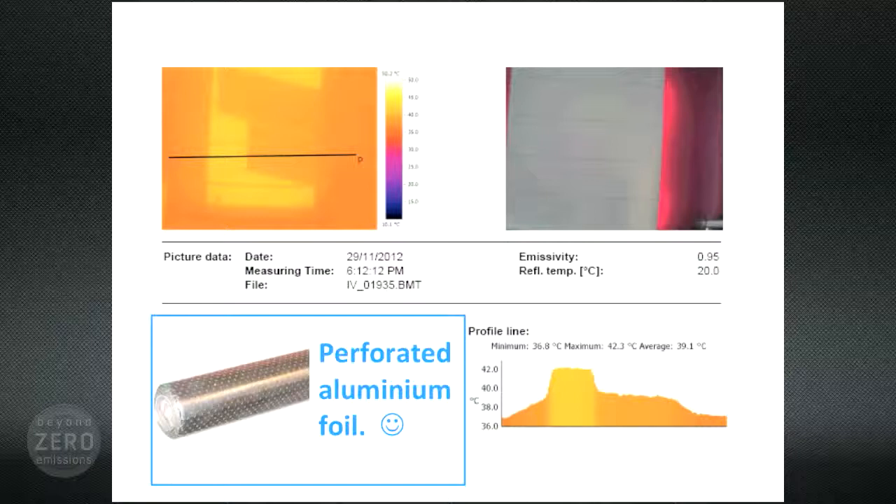Now you can also see through the blind that I've stuck some sections of this perforated aluminum foil on that window. And it does make a difference. Down here we can see that without it, it's up at 42 degrees, and the aluminum might knock it down to about 39. But still not good enough.